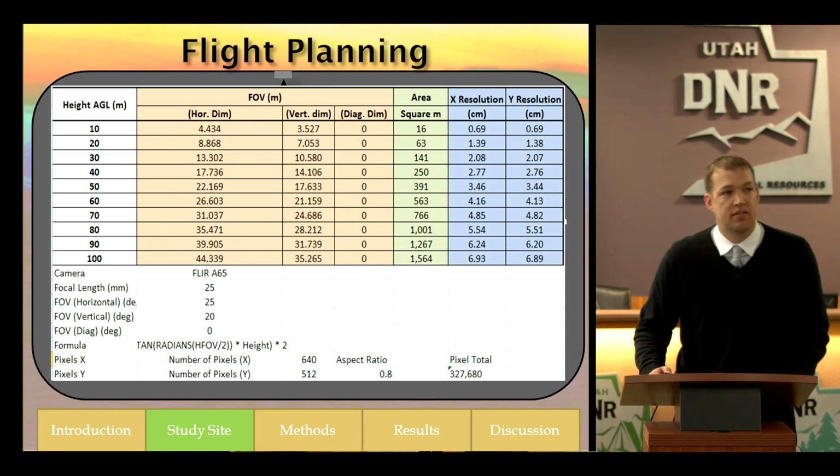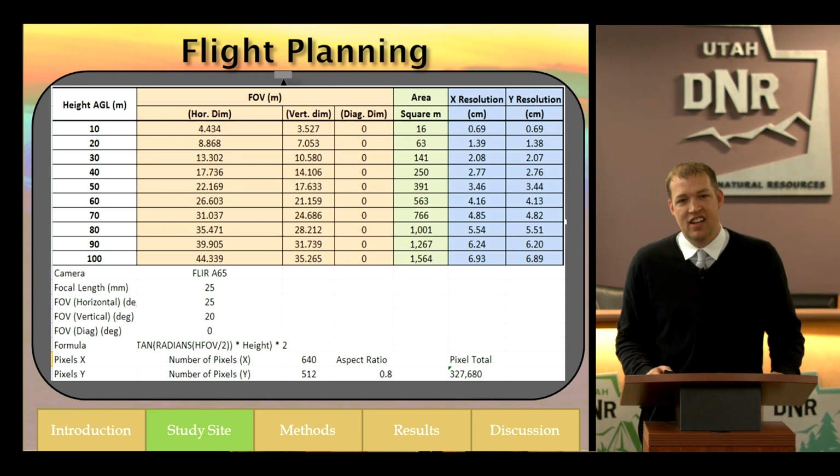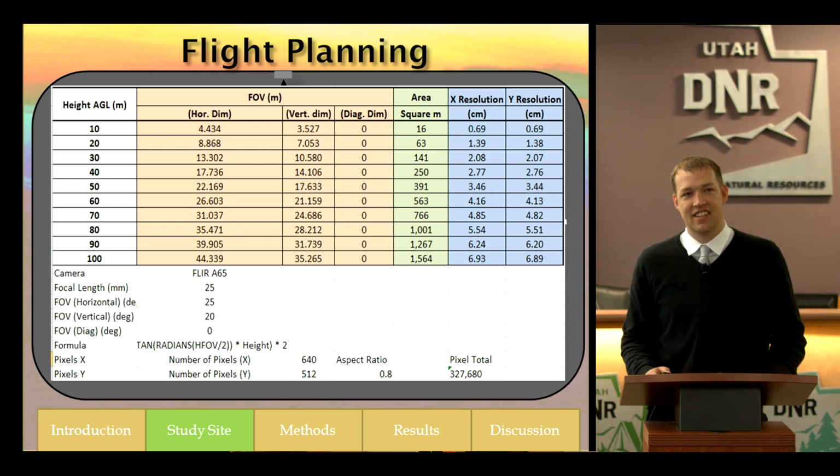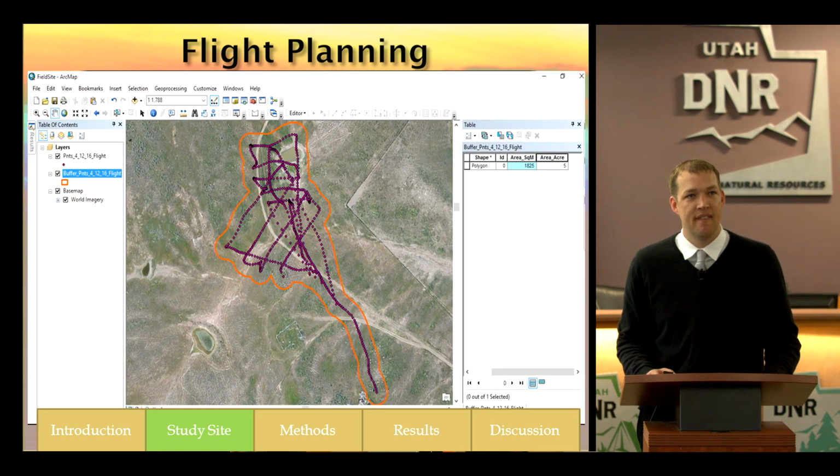So once we knew we were flying at 50 meters, we put it in an Excel chart and decided how high we were going to fly, from 10 meters to 100 meters. 100 meters gave us roughly a 45 meter swath and 7 centimeters for a pixel resolution. For our study, we flew it at 40 meters at first, and then we flew it at 50 meters. I'll explain a little bit about that in some upcoming slides.